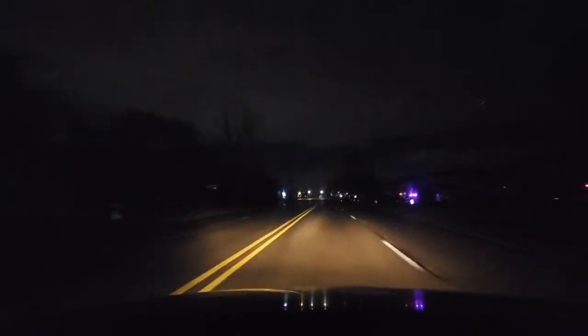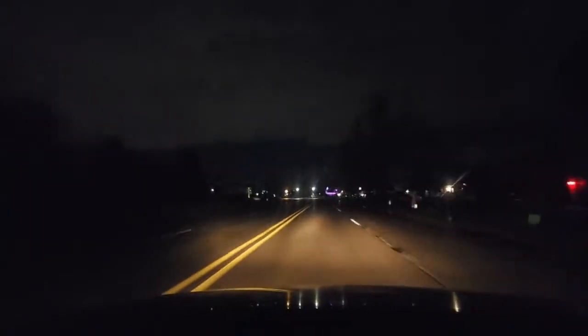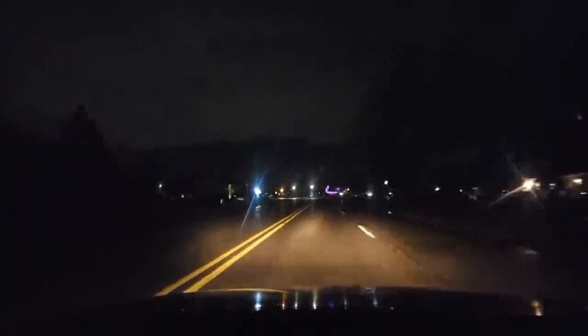So we want to get the car centered. The car's drifting a little bit to the right, but now I'm centered. So I'm looking ahead. And you should be able to see the traffic light. I need you guys to tell me what color the traffic light is.